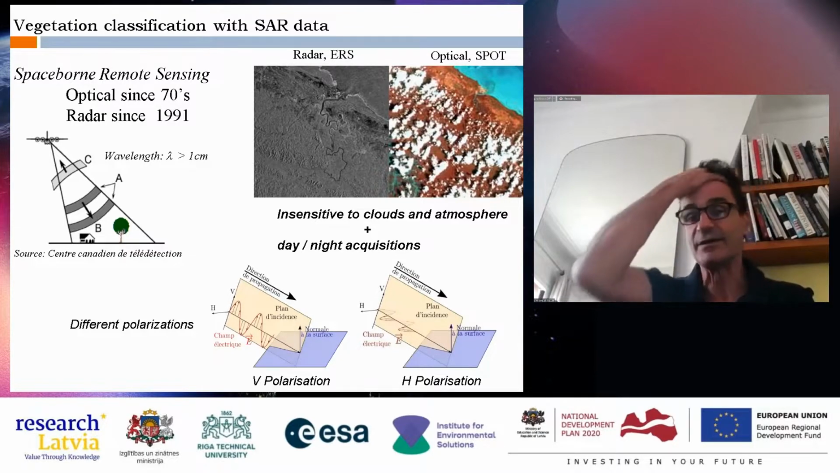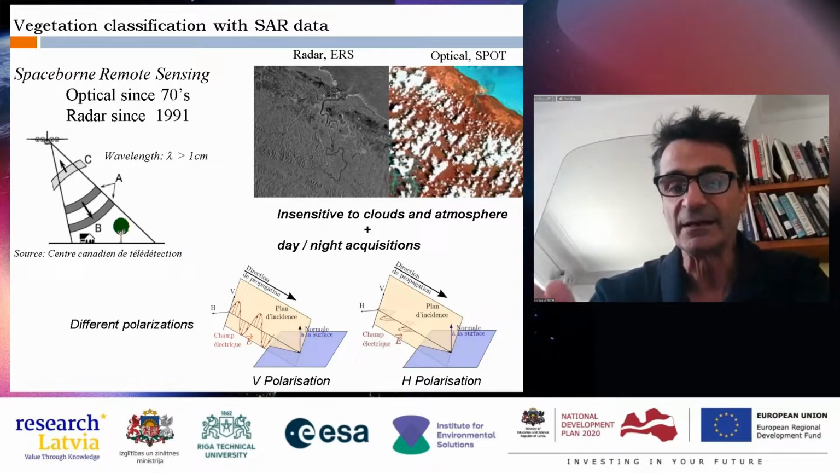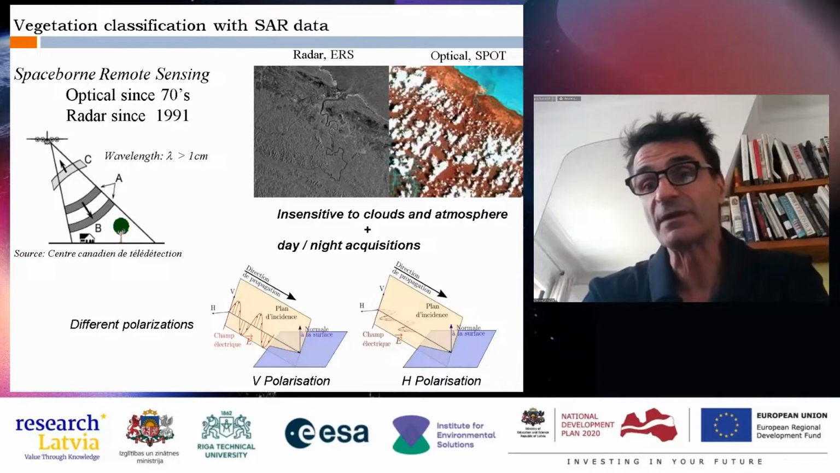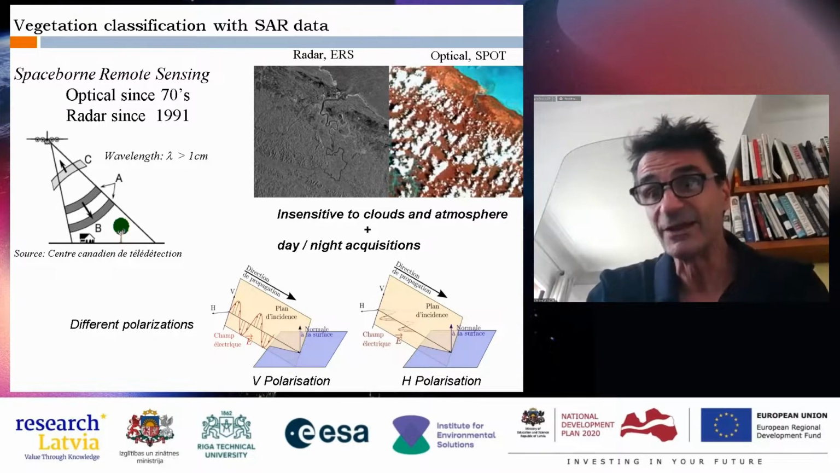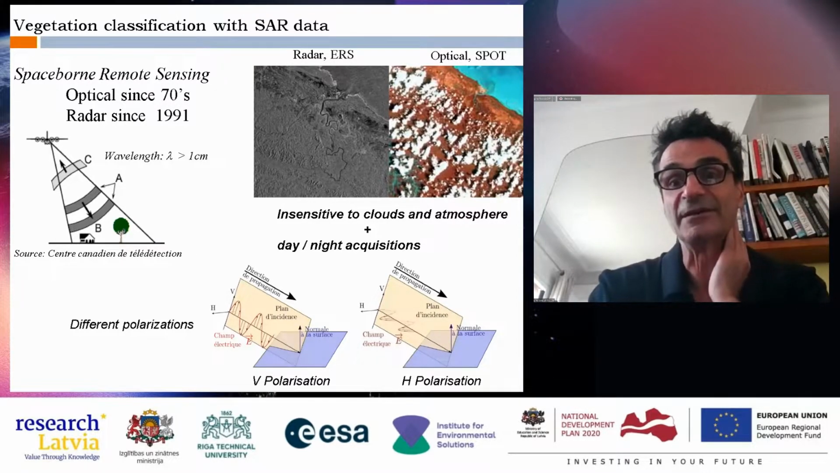You have to keep this in mind, because when we speak about radar, polarization is very important. This is because radar uses coherent waves, which is the main difference with optics. Optics uses the natural waves emitted by the sun, and you have billions of waves emitted, so we don't speak anymore about coherent waves.